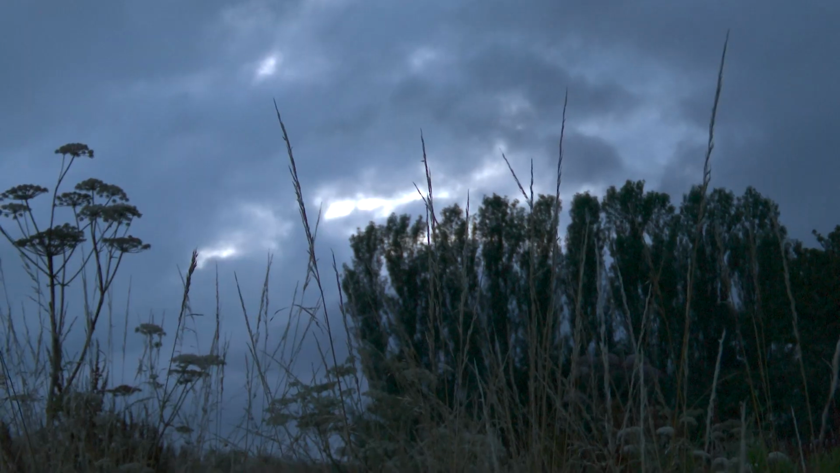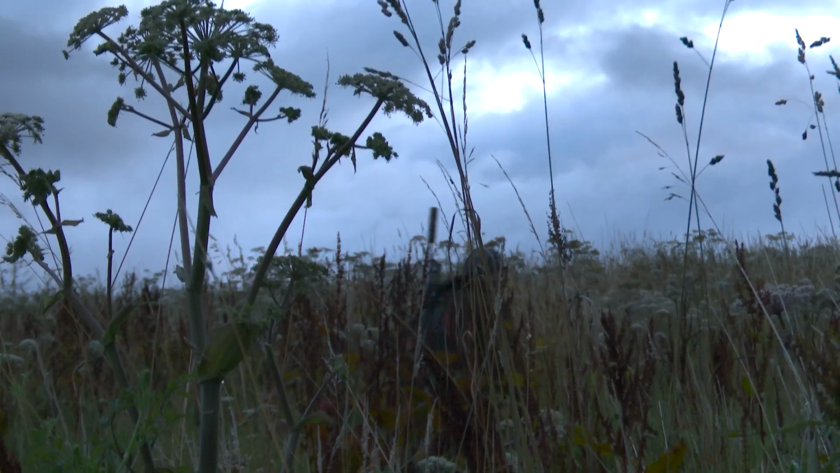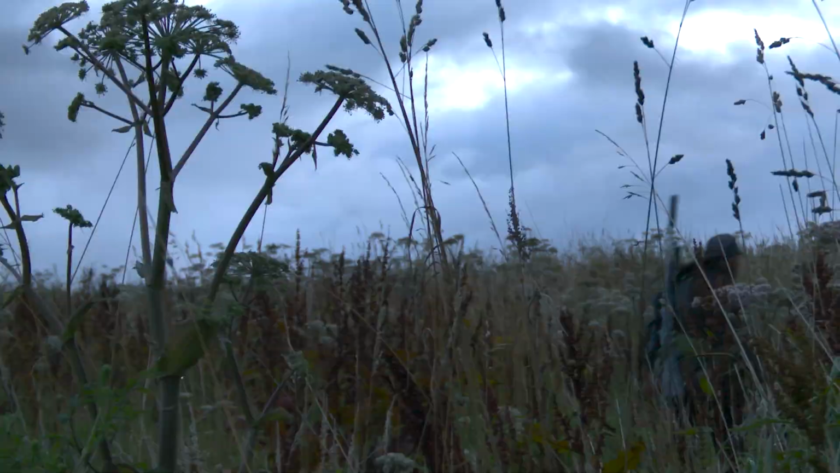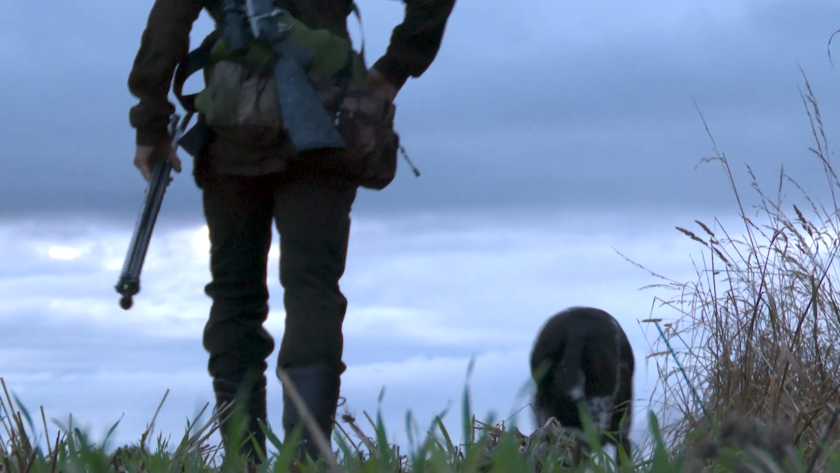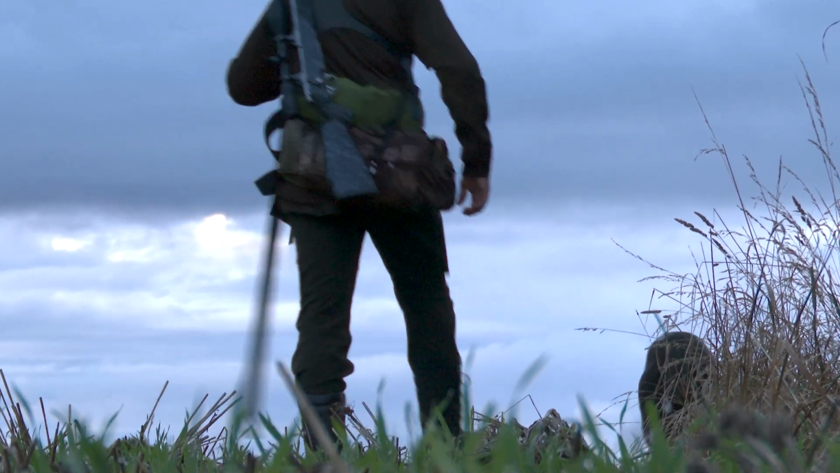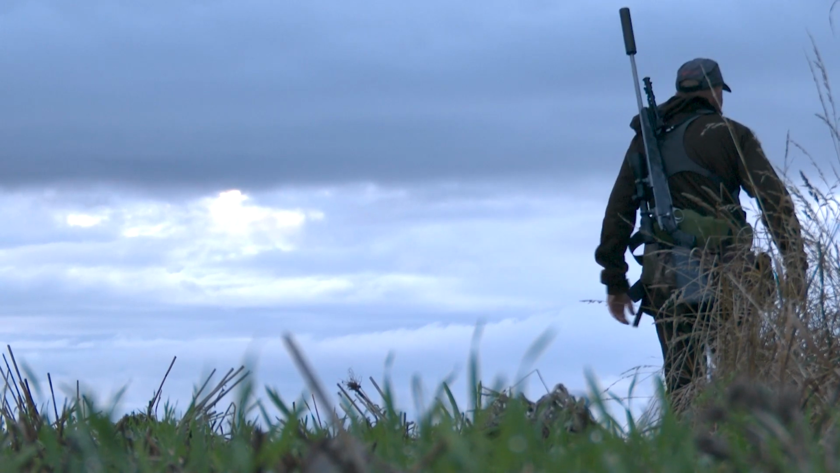Look, there's a couple of roe down in some cut rye grass down here, down in the bottom, that look suspiciously like they're hanging around and up to no good. A bit of amorous activity perhaps going on. So I've got the call. We're going to go down and have a look and just see what's what. I'm not a great one for calling until I see activity, but having seen a little bit of indication of that over the last few days, I'm going to come and have a look down here. We'll see if we can get anything to respond, or see if it even feels like it's worth calling.